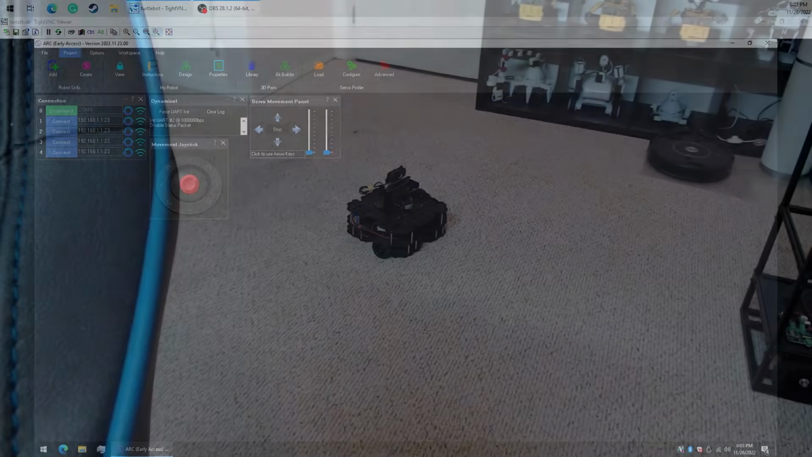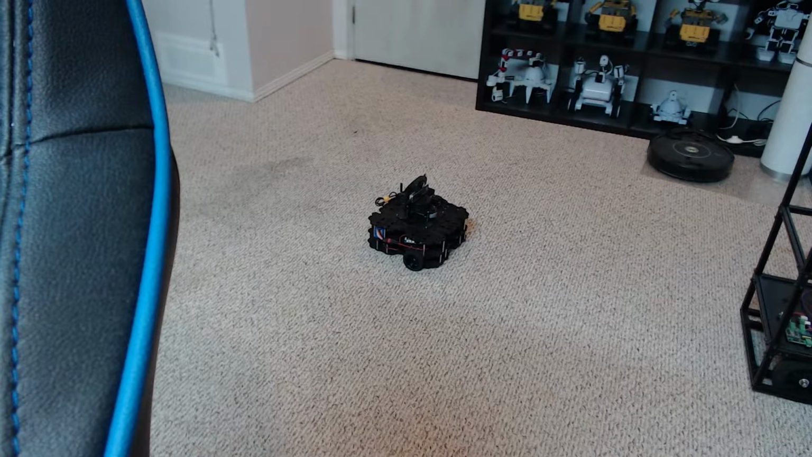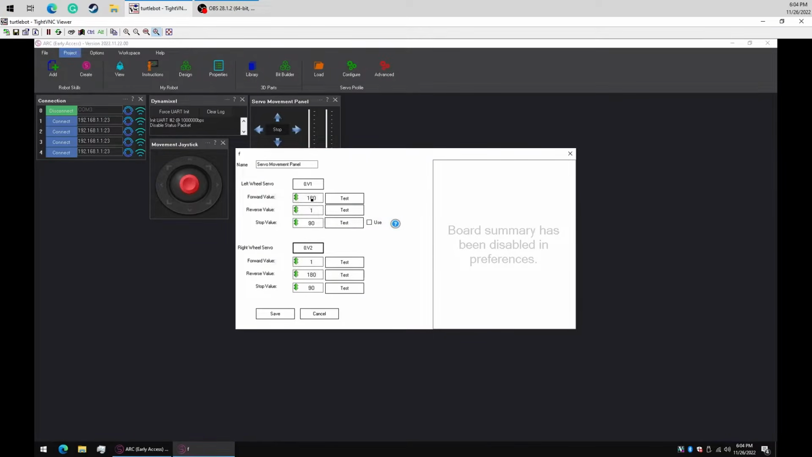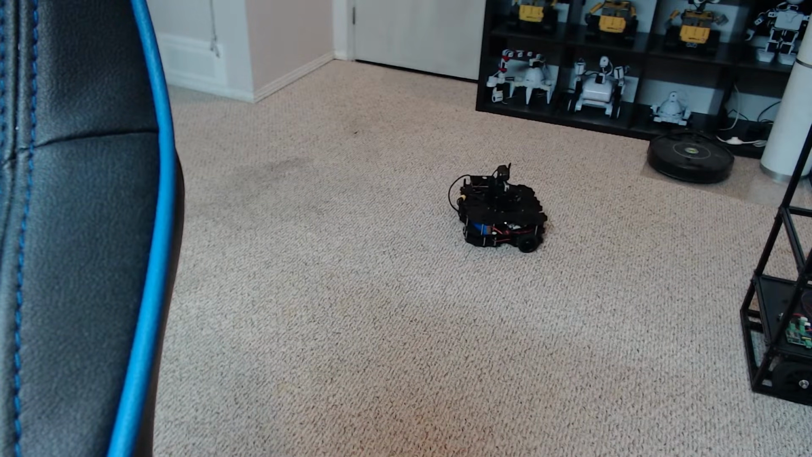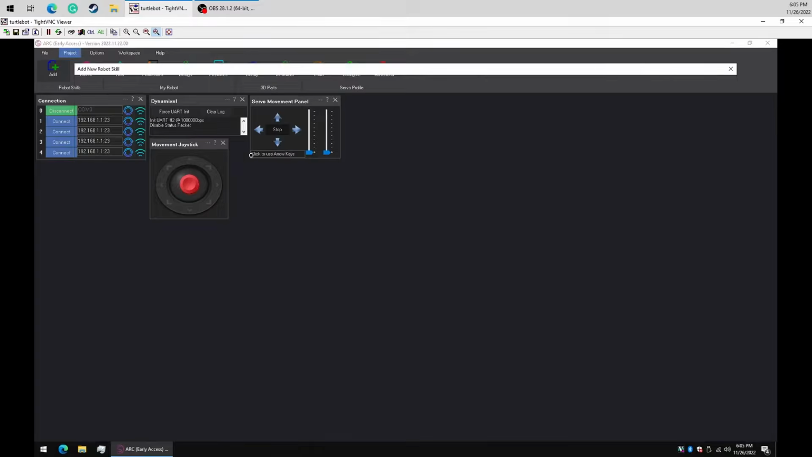Okay, something's a little bit goofy here. We can go forward, we can go reverse, but when we turn right, we're turning the wrong direction. So we can reverse these forward and reverse values. Now let's try it. Oh, that looks better. Left and right is working now. This is great. Our robot moves.